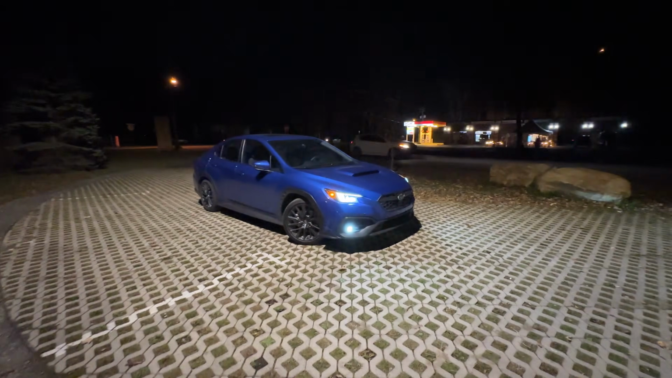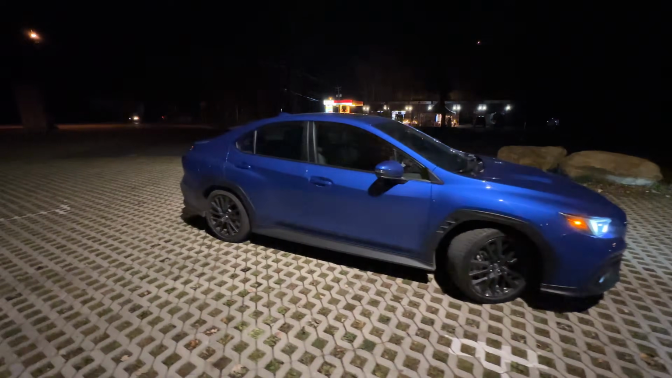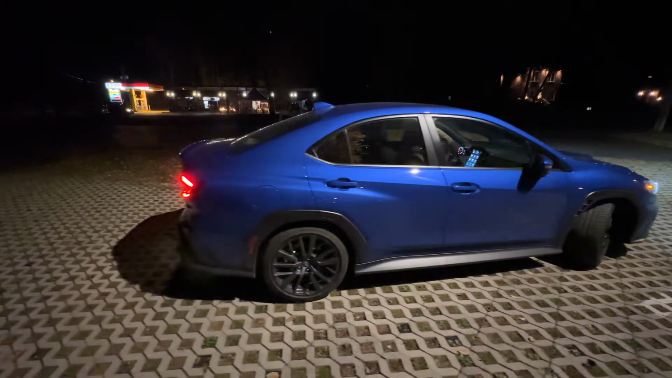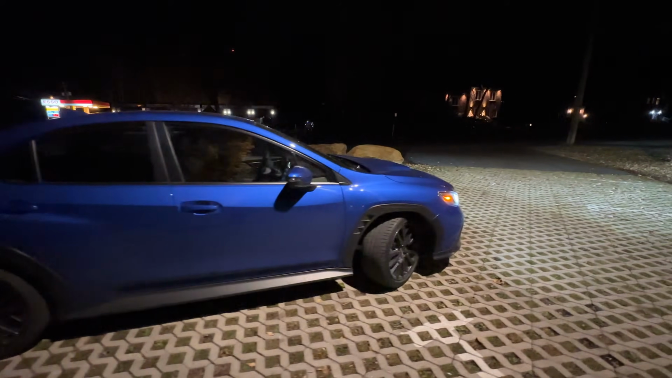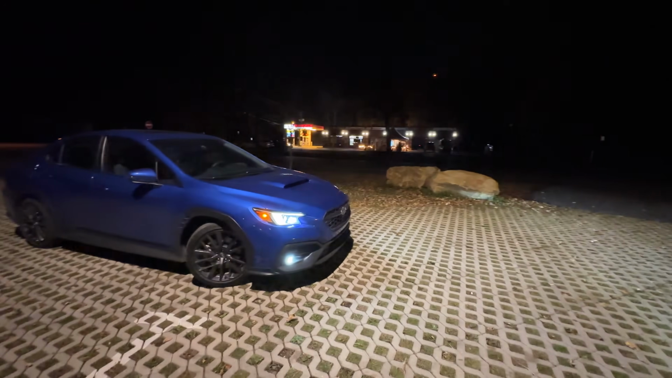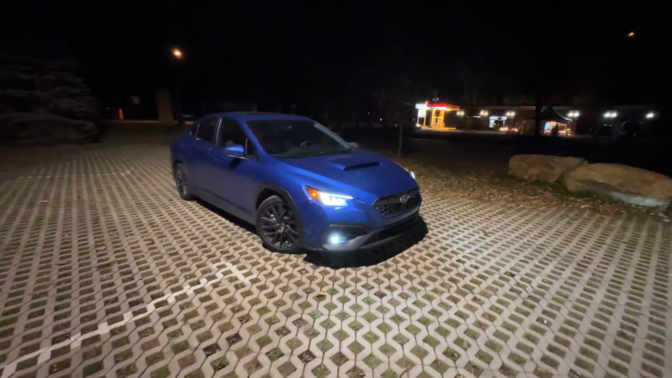Tonight we are taking a night drive in the Subaru WRX Sport Tech 6-speed manual transmission. So here you go, this is the side profile. I've got it set up so it looks really nice here. It's a nice and quiet and calm night tonight, so perfect time to check it out.